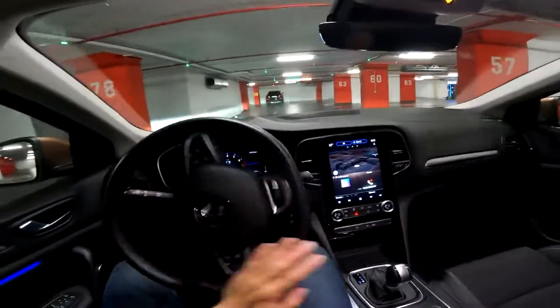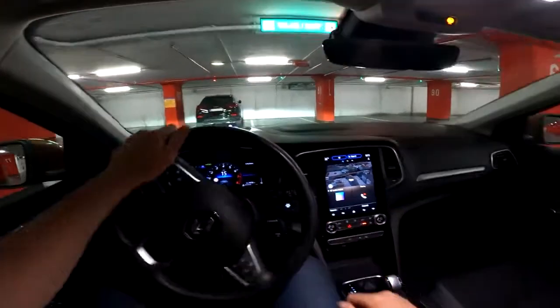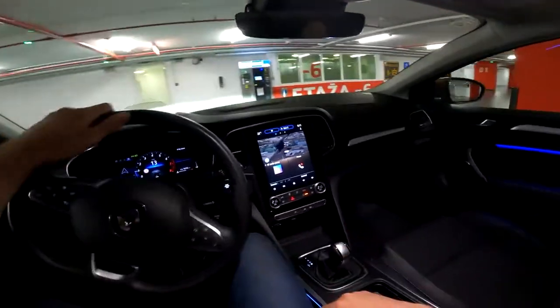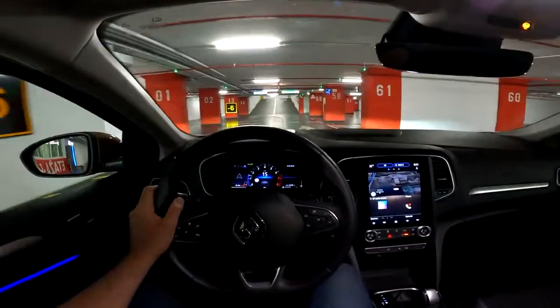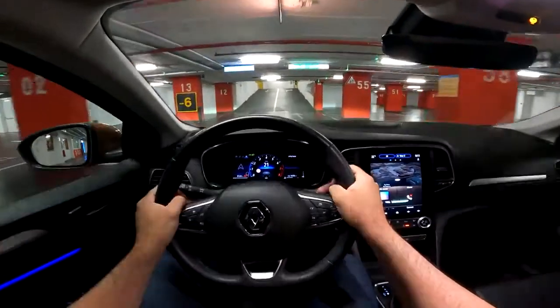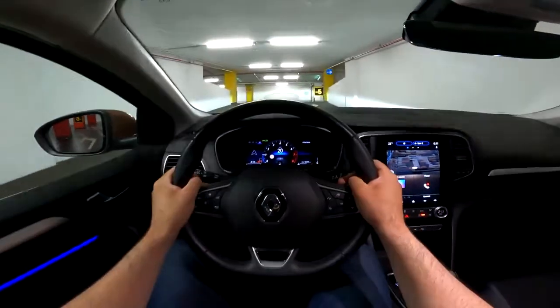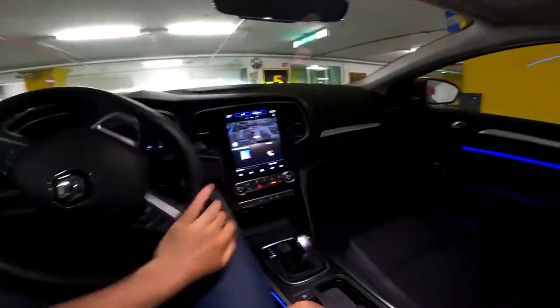So the model in our video has a 1.3 liter turbocharged petrol engine producing 140 horsepower. It is paired with the 7-speed dual-clutch EDC that you see here, and we also have 240 newton meters of torque, so plenty of torque, and really more than enough for this kind of car.